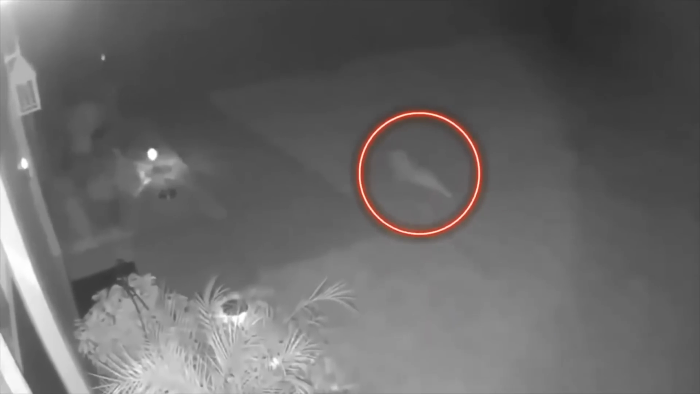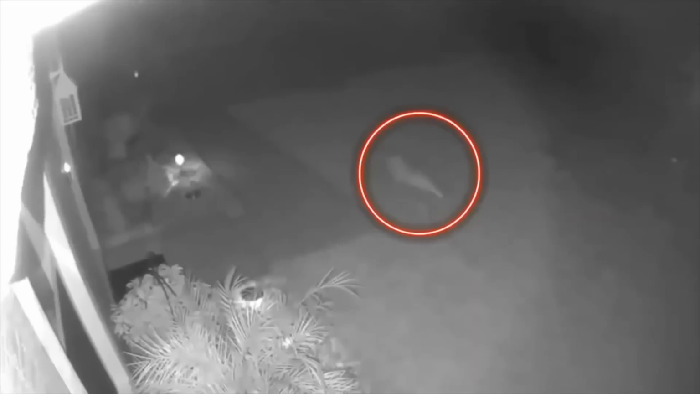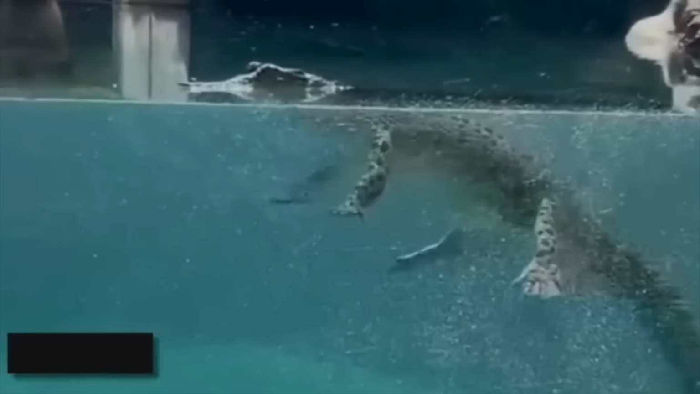A baby dinosaur. Apparently, a baby dinosaur or something that looks like it was spotted running around the city on CCTV footage. It's got us all wondering, could it be possible that dinosaurs still exist? I mean, how crazy would that be? I'd love to hear your thoughts on this. Do you think it's legit or just a prank?